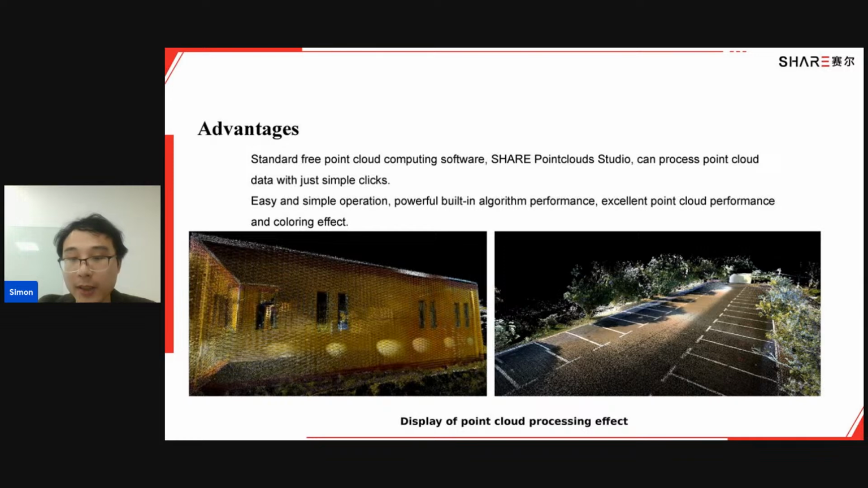You can tell every detail from those images, and that's our result of the point clouds processed with our software. Our software is really easy to use. You can process all this data with just a few simple clicks.